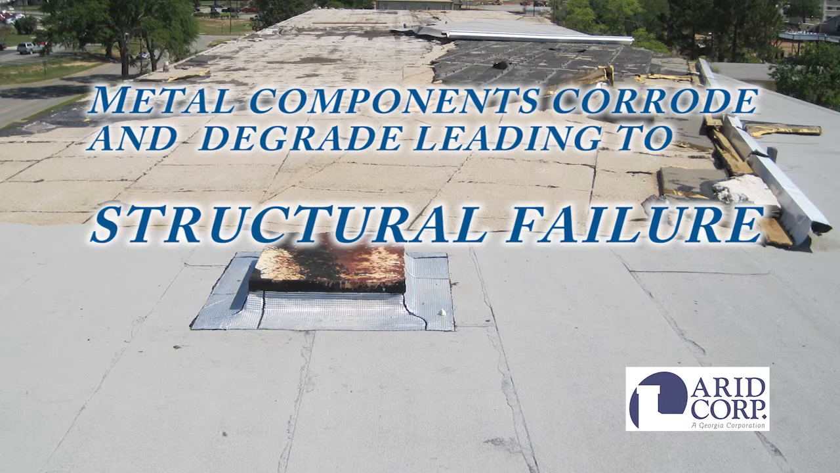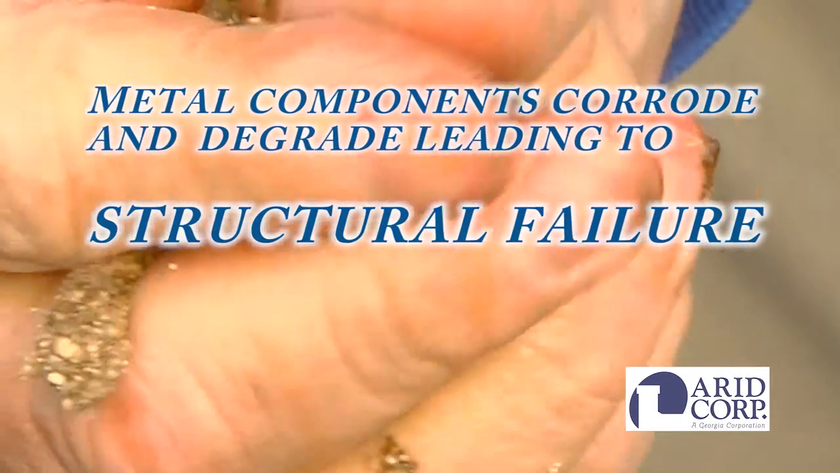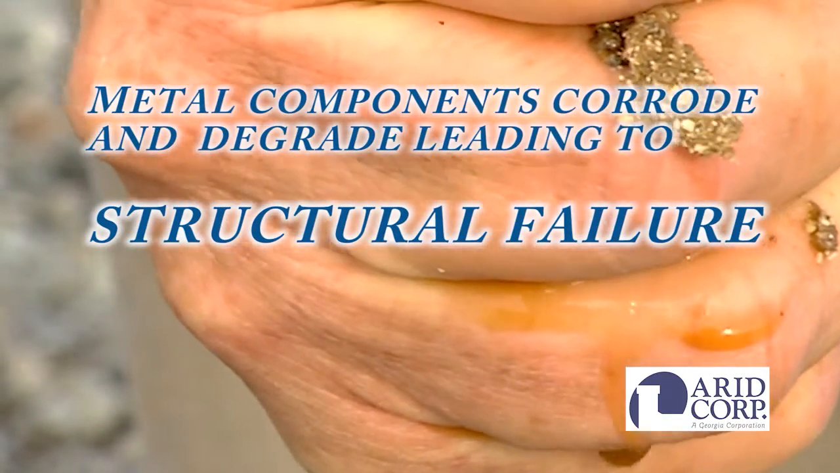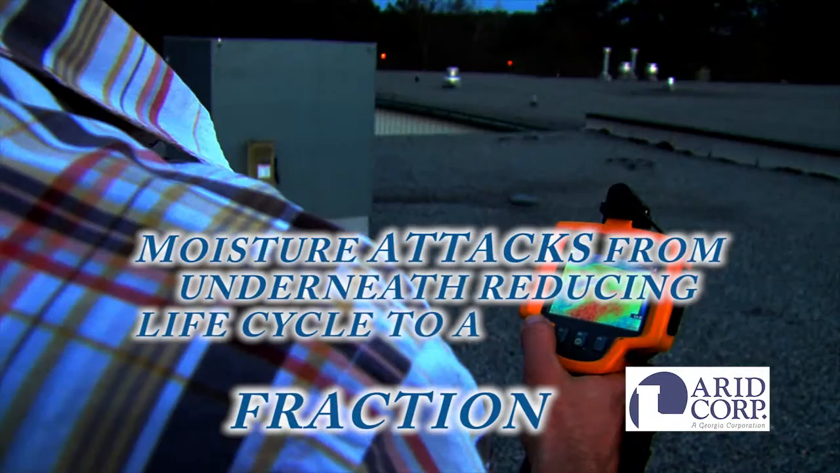Fifth, the water in the insulation is not potable water, but rather a very acidic brown tea of deteriorating binders and materials highly corrosive to metal. This leads to degradation and corrosion of metal components, even to the point of structural damage or failure. Sixth, the moisture attacks and degrades the roof itself from underneath, damaging it extensively and reducing its life cycle to a fraction of its original potential.